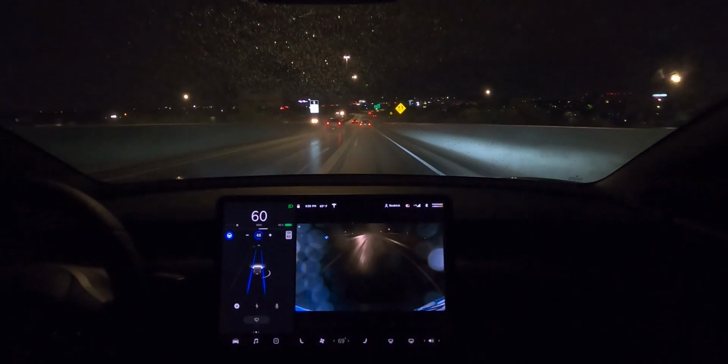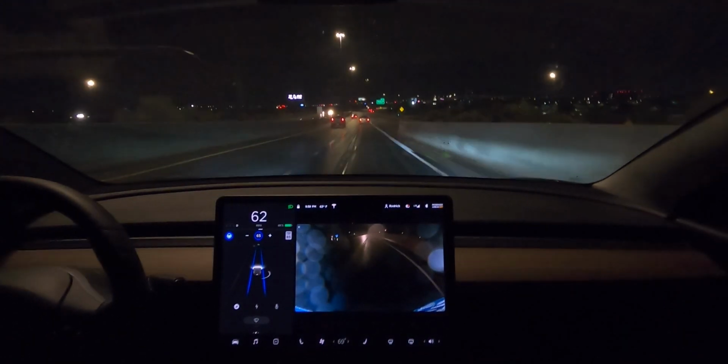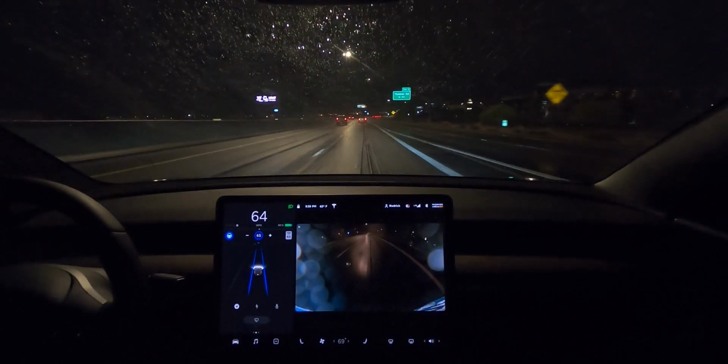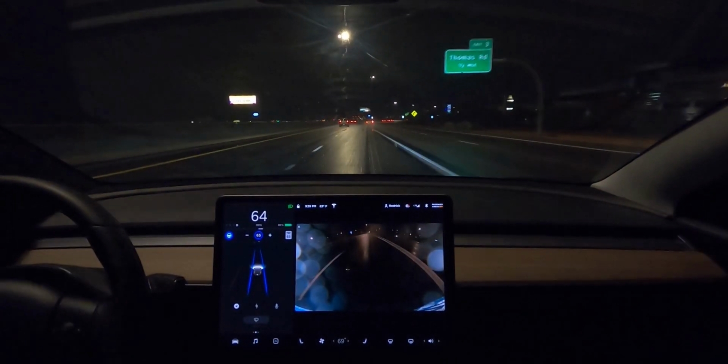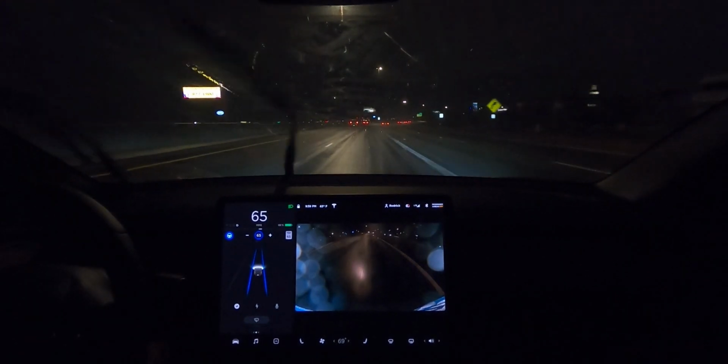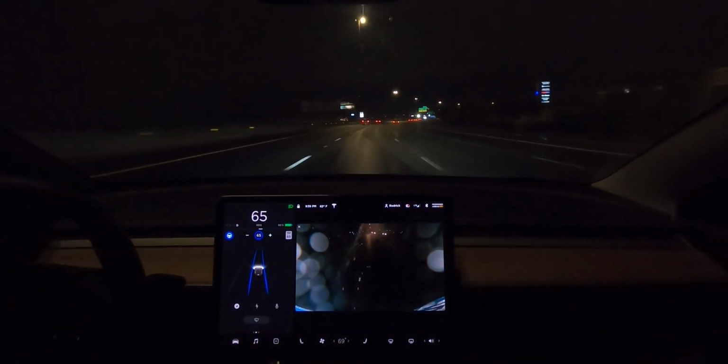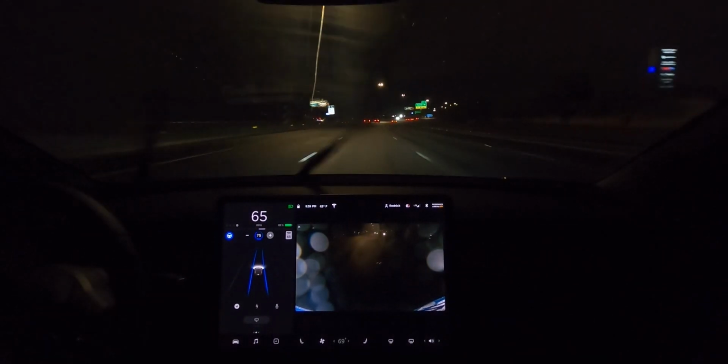The automatic wipers are doing their job, keeping the cameras clean, keeping the windshield clean. I can see perfectly fine. Okay, so we gotta put the speed up a bit.